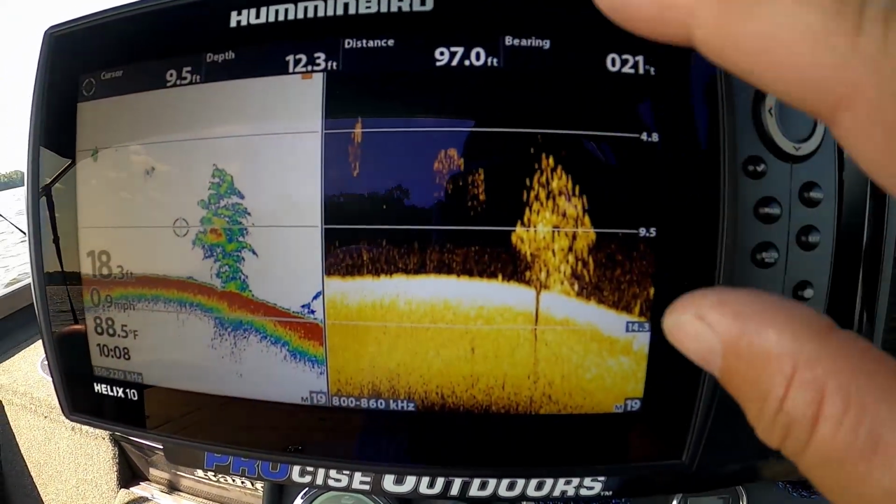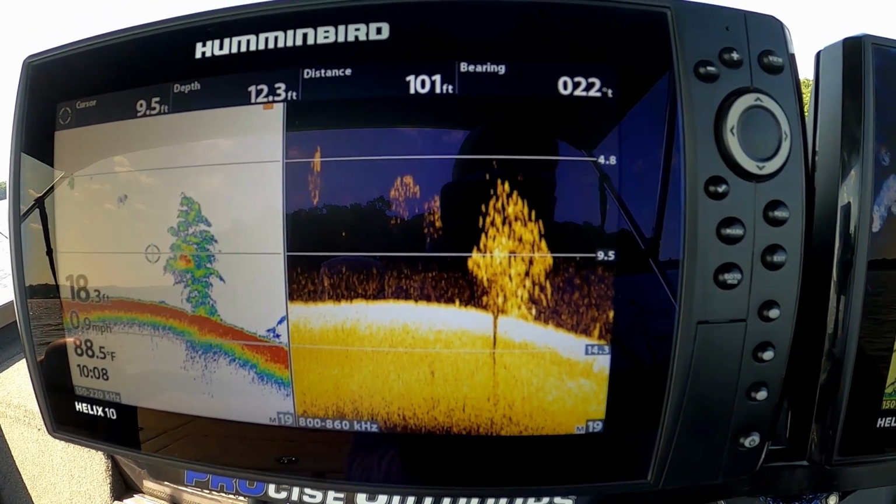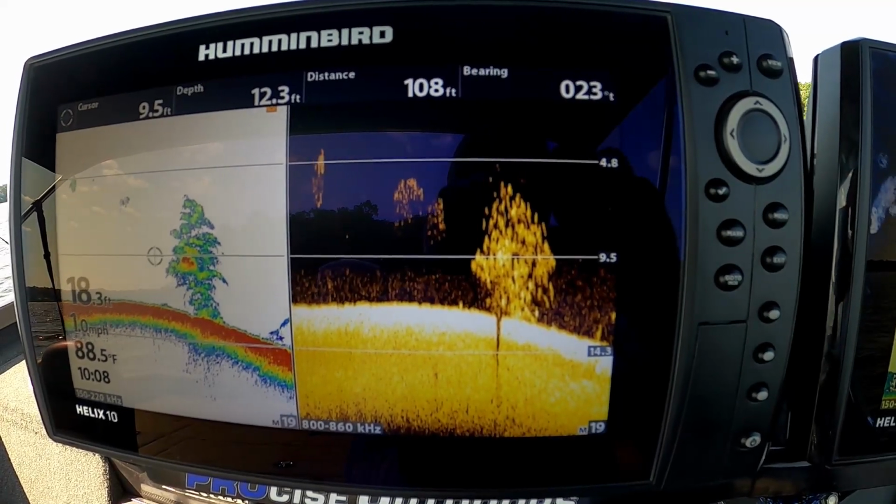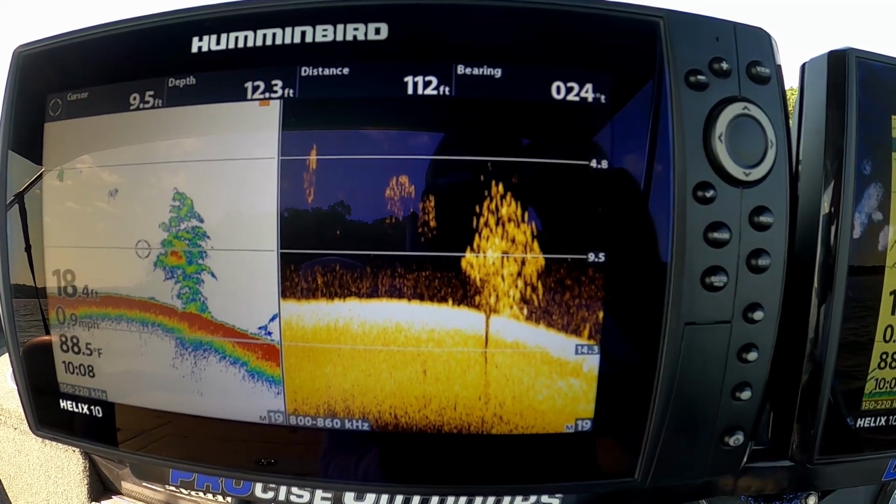I tend to just share everything off my Gen 3 onto this Gen 4 because it seems like I have a better picture from my Gen 3 than I do on my Gen 4, because it had some issues that I never did get worked out with Humminbird. So, alright guys, let's go look for some more crappie.